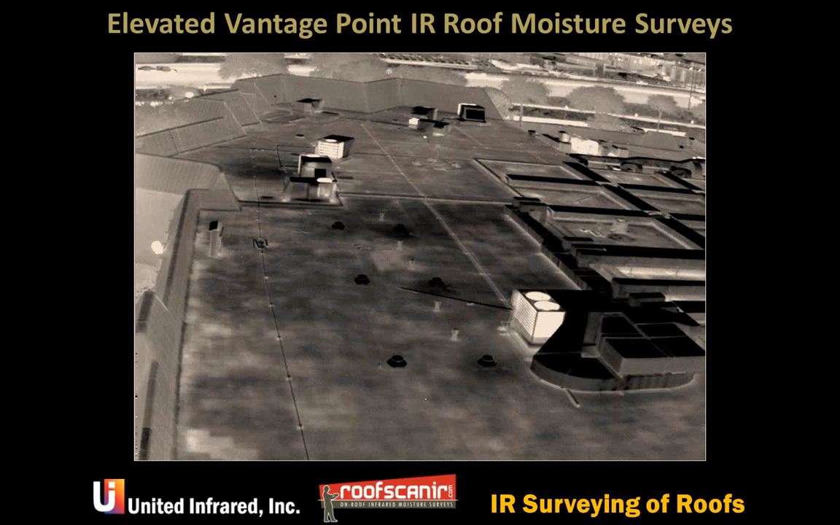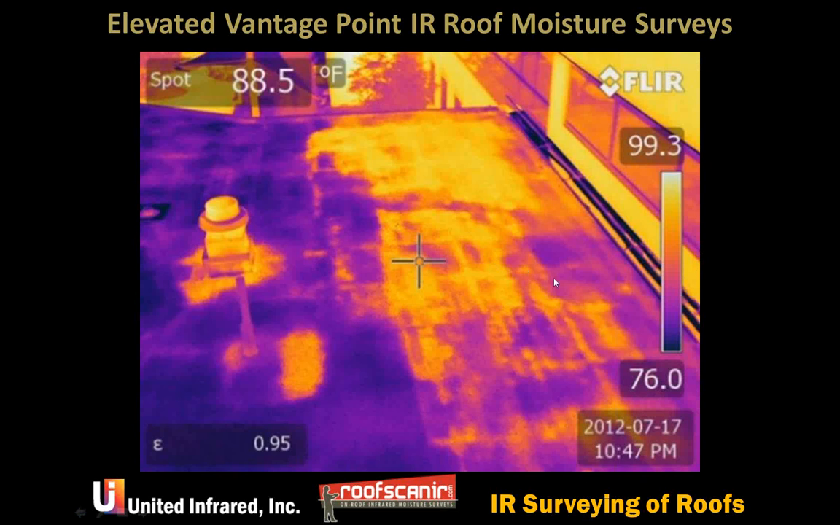Elevated is when you're above the roof but not aerial. You're above the roof looking down on the roof. It makes some beautiful imagery, and because you're close, you get really good resolution, yet you're far enough away to see what's going on on a wider scale.